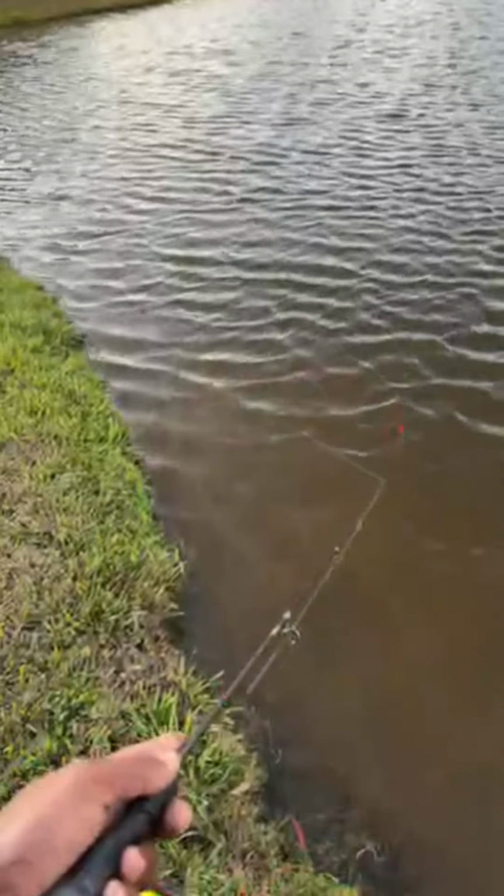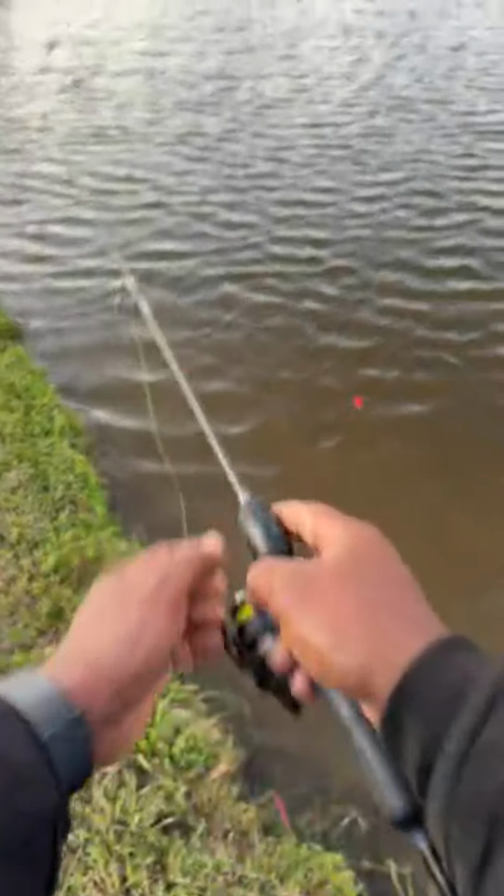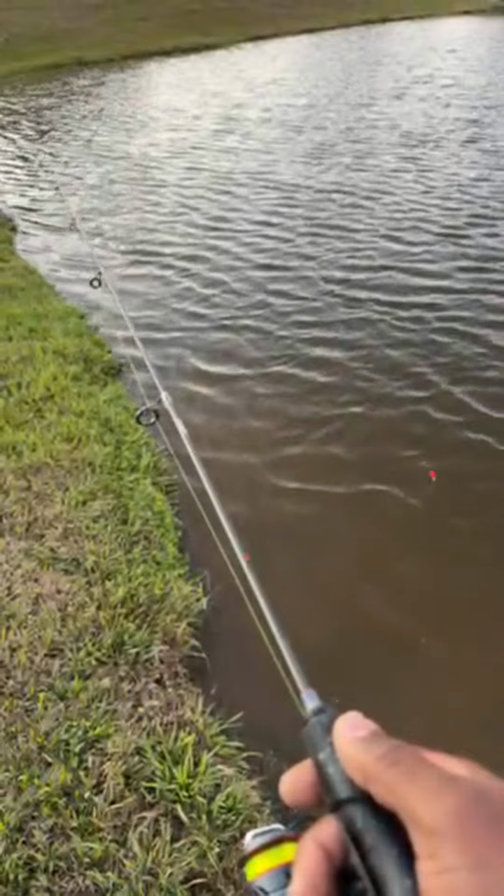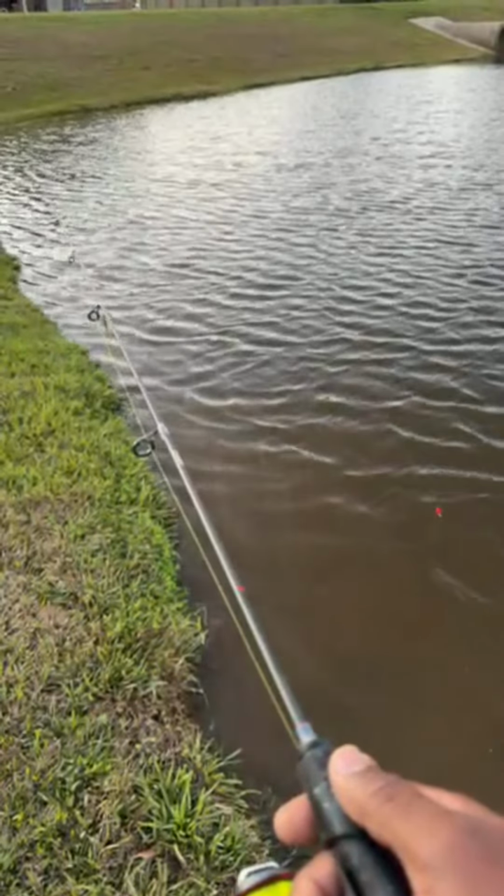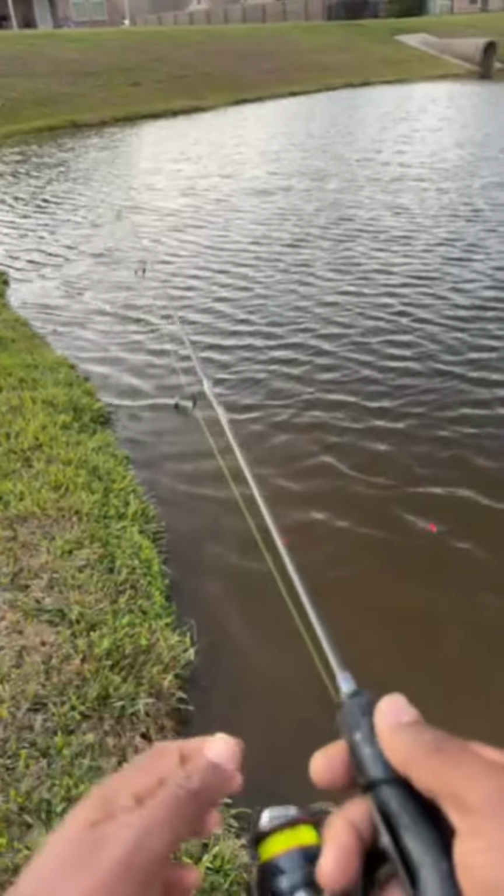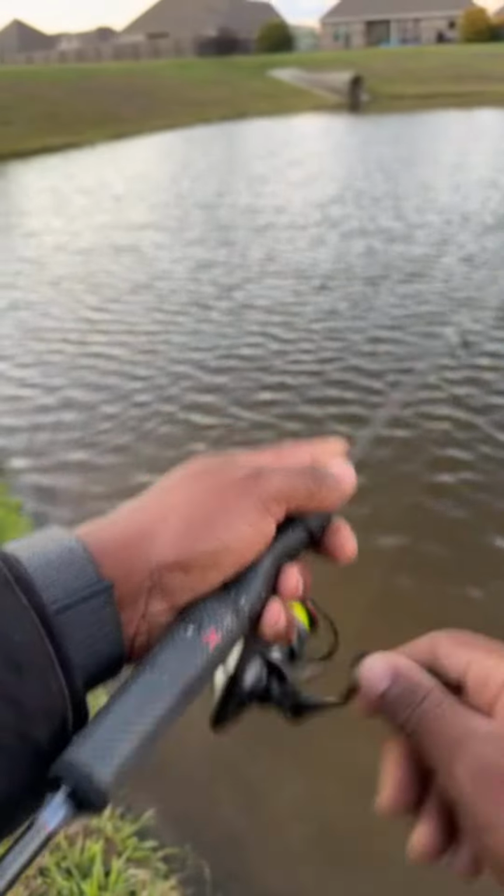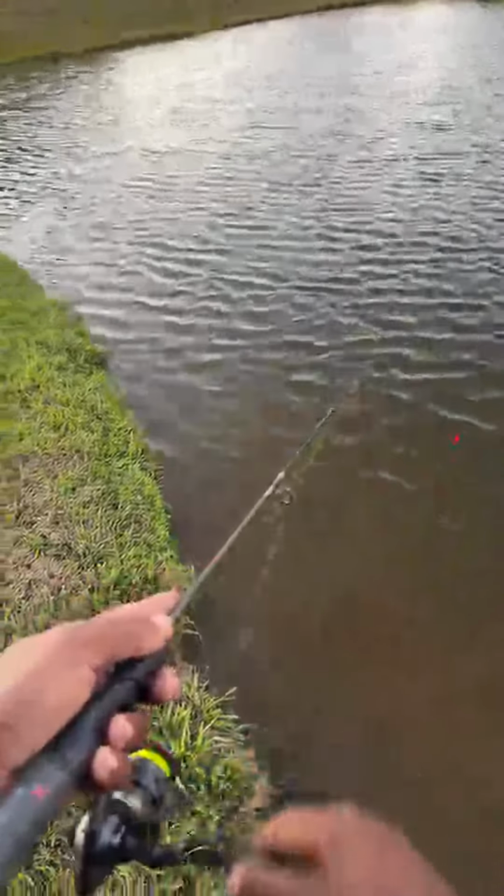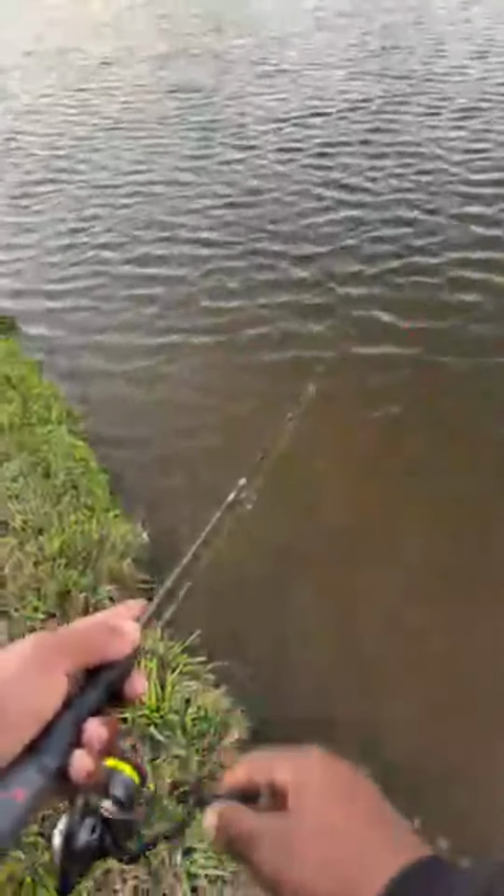Guess we need to go by this other drain. I thought for sure we was gonna get some fish on this little point right here. Oh, now Whitney want to come back and do the job. Uh oh.